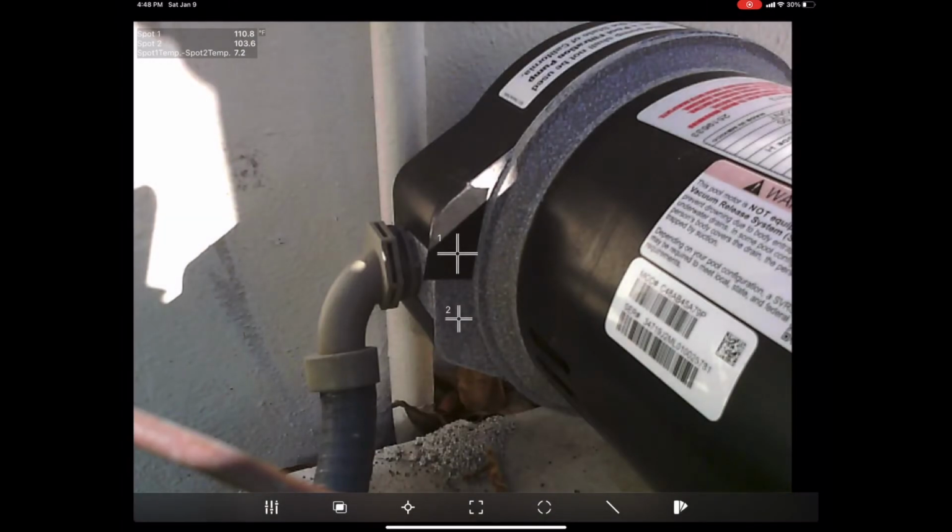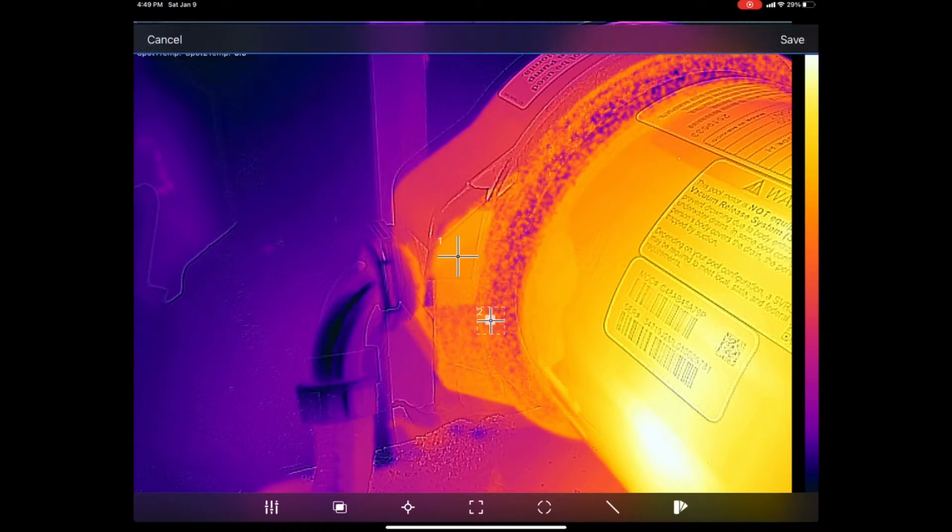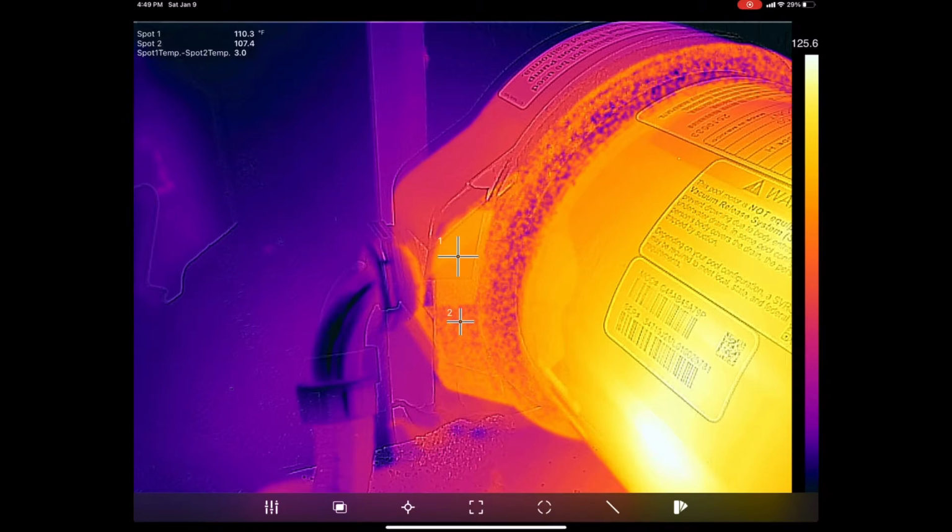We're gonna hit the done key, and what you'll actually notice is even though we adjusted those variables, again, these are the variables that we can adjust after the fact. As we'll talk about in just a few minutes here, there's a couple of factors we cannot. That's our focus, our range, and our distance. But anyway, just wanted to use this as a quick comparison tool just to show you guys the differences between surfaces that have known emissivities, whereas surfaces that do not,